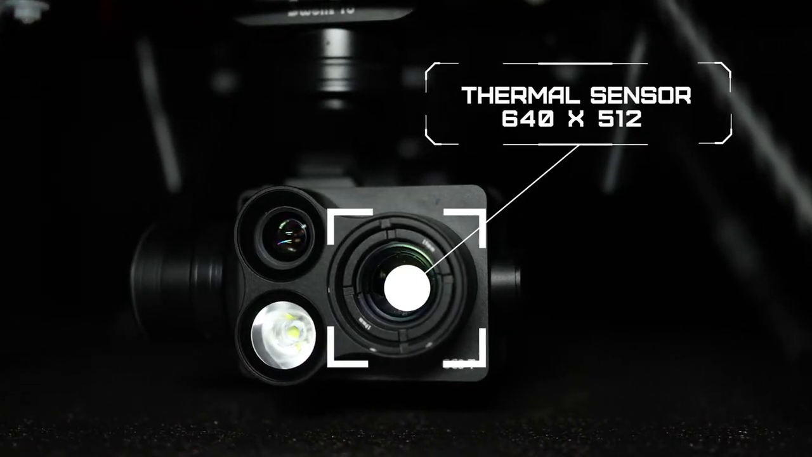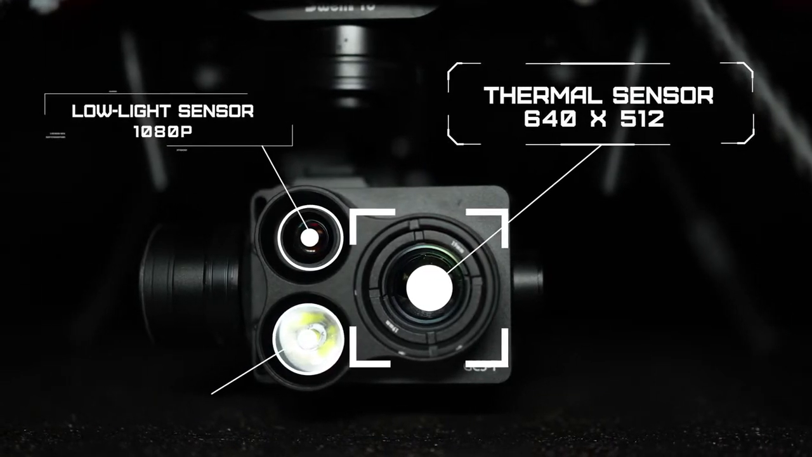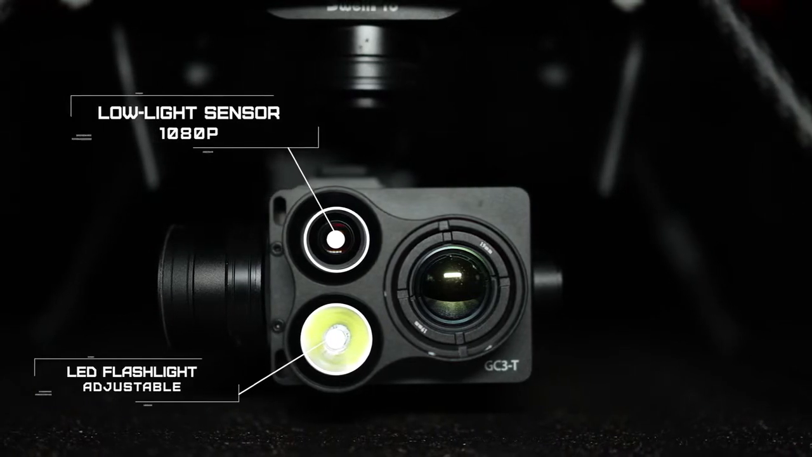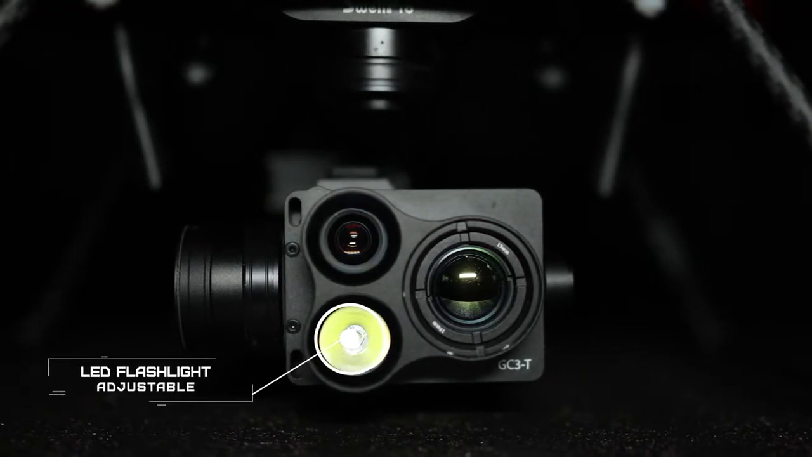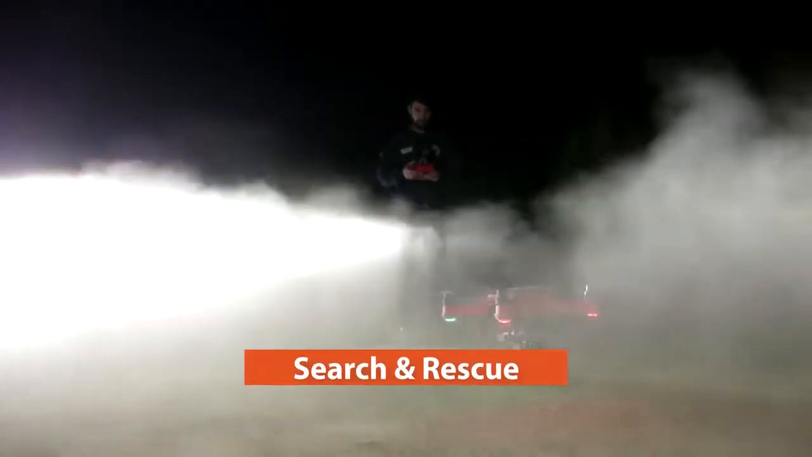GC3-T combines a thermal sensor, a low light sensor, and an adjustable LED flashlight, allowing pilots to identify objects of interest even in total darkness. The thermal sensor captures a high-resolution 640 by 512 thermal image, and the low light sensor captures 1080p true color video. Search and rescue at night is now easier and faster.